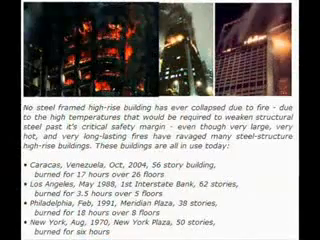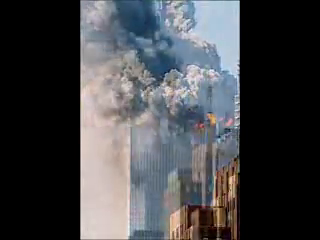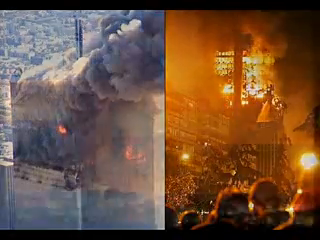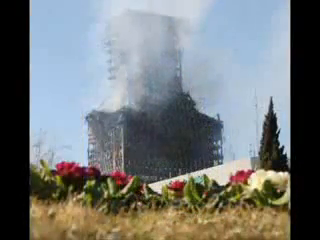Even if fire could bring down a steel building, which it never has before or since 9/11, we can scientifically prove that the fires in the World Trade Center were not hot enough to cause such a catastrophic, spontaneous, and symmetrical failure. Let's look at the Windsor Tower in Madrid, Spain, which burned for 20 consecutive hours. Which building has hotter fires? Which do you think is more likely to collapse? Well, guess what? The Windsor Tower didn't collapse. Here it is still standing the next day after the fires were put out. That building burned for 20 consecutive hours.